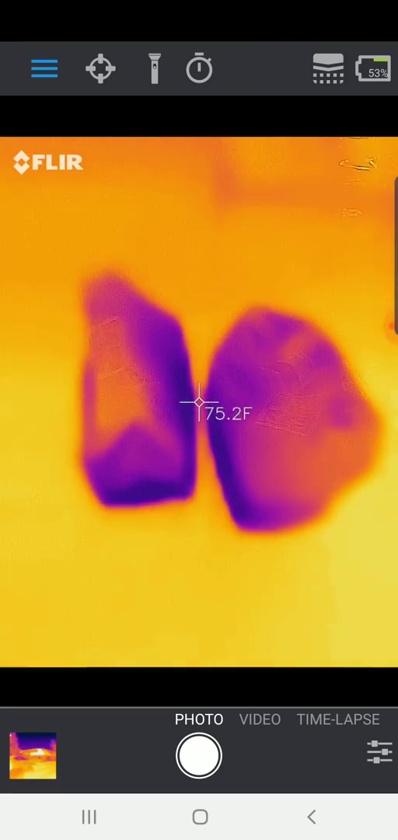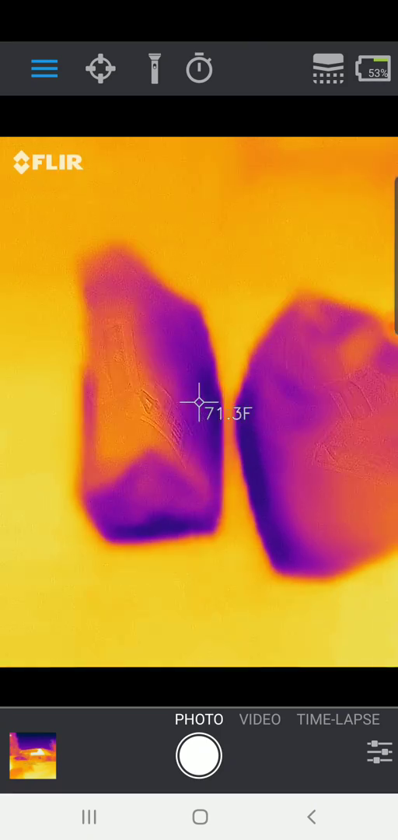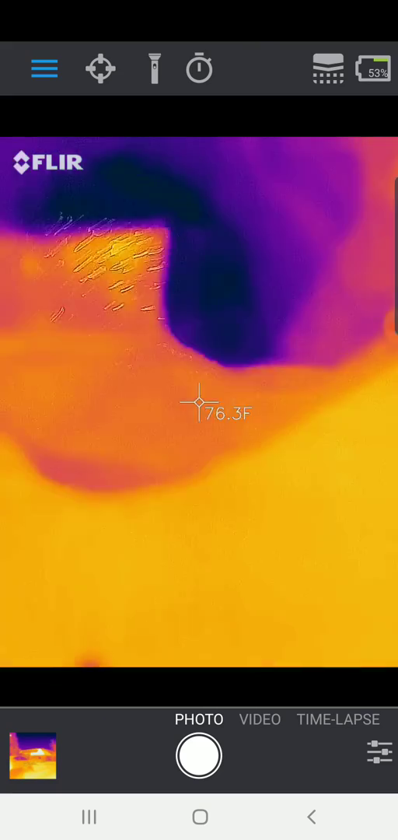So these were just delivered. The one on the right is a frozen tote. The one on the left is a refrigerated tote. Let's go ahead and crack this open and we'll take a look inside.